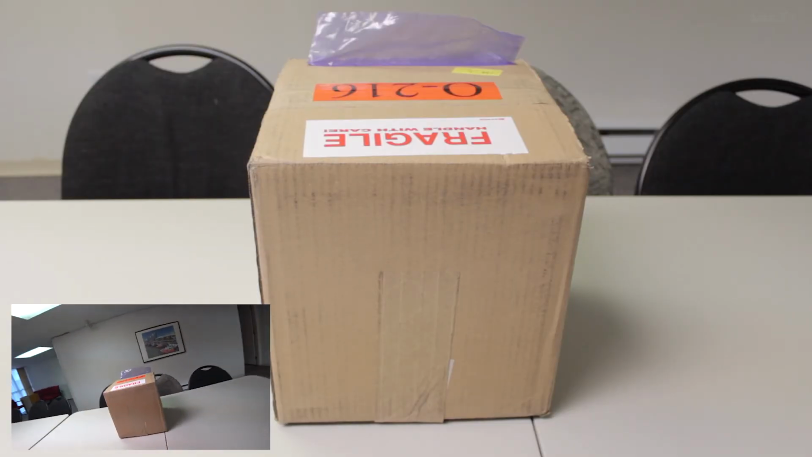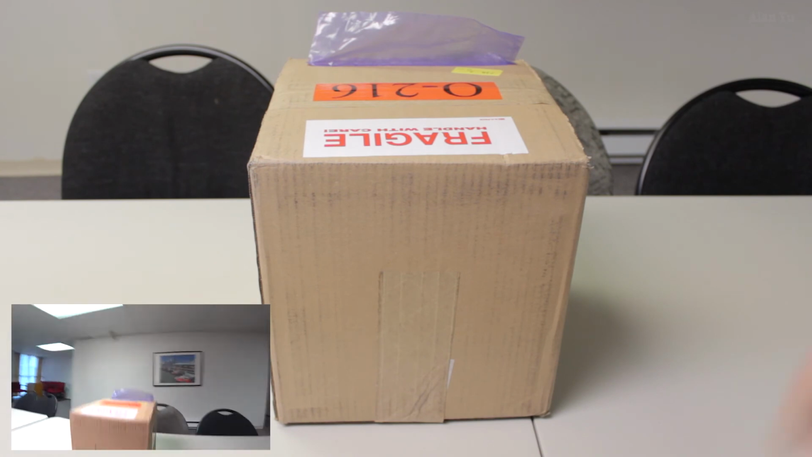Alright, so today I got my new item. I don't think anyone was able to guess it. It was basically a thermal camera. Alright, let's open this up.